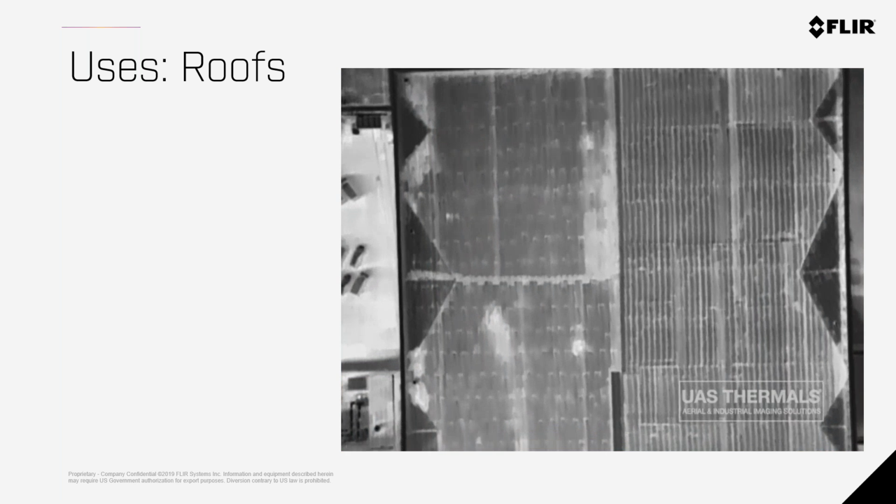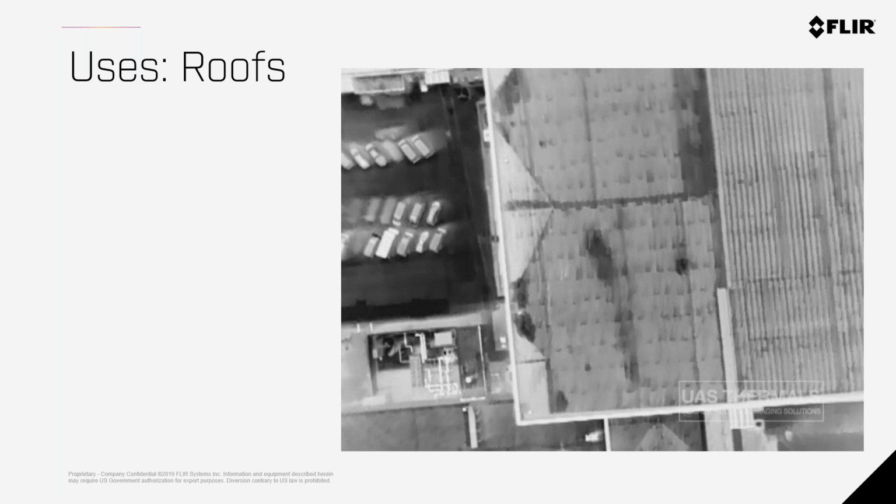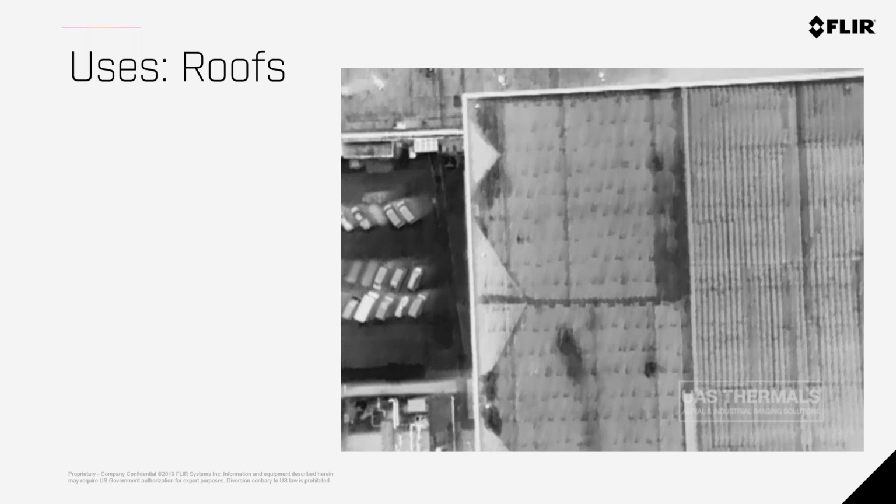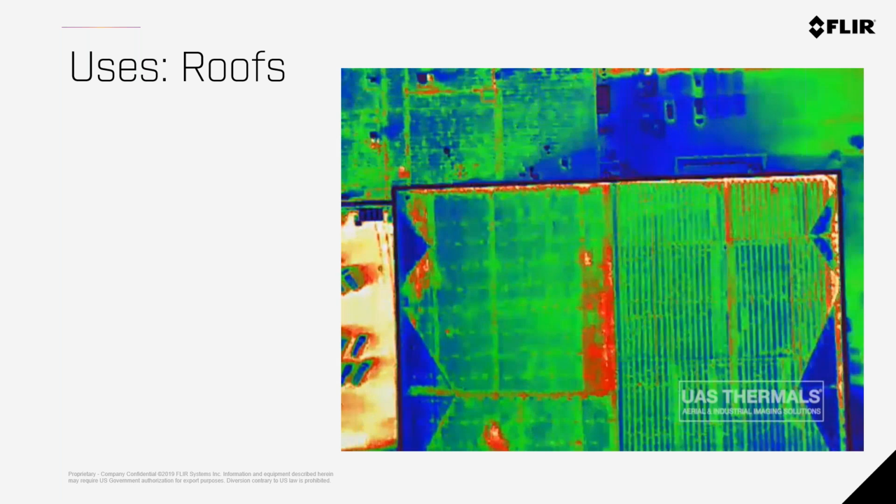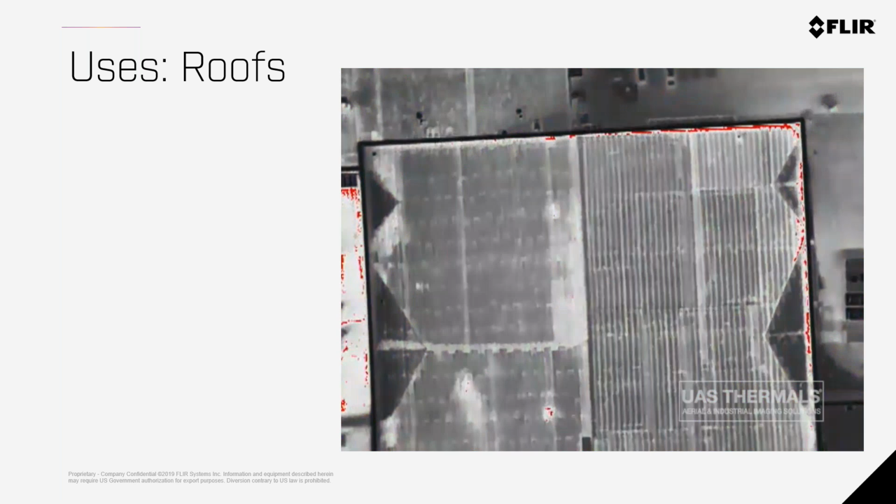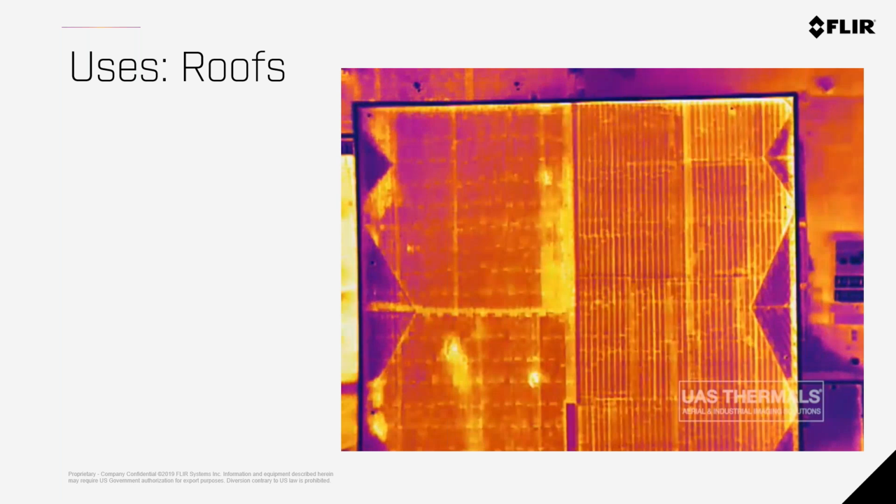And if a person were to walk on it, there's a chance to fall through it. There's a chance to cause greater damage, and it's just a much safer and much more efficient way to do these scans from the air than to do them from the ground.